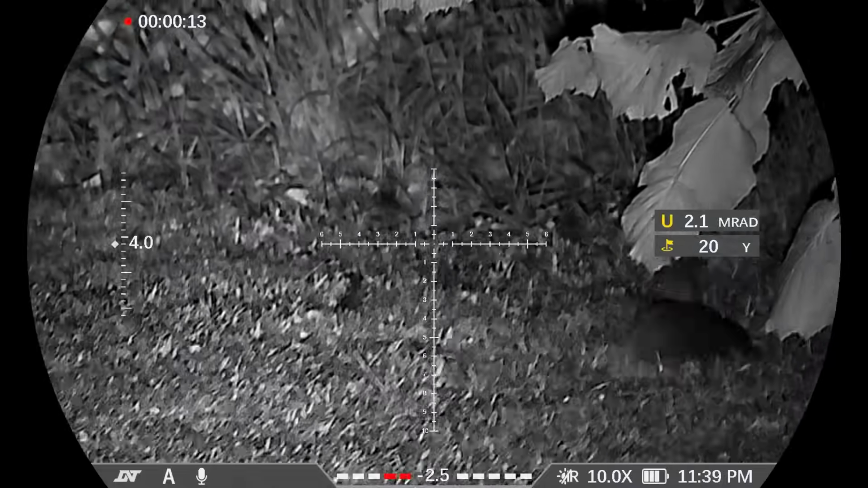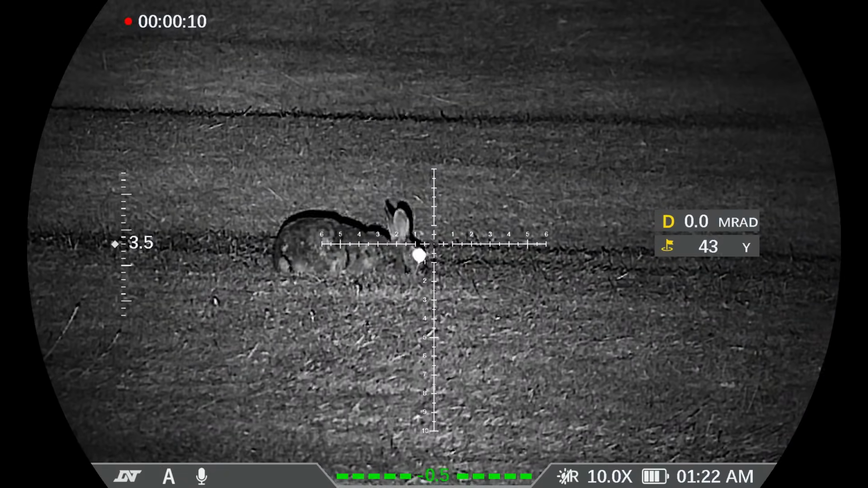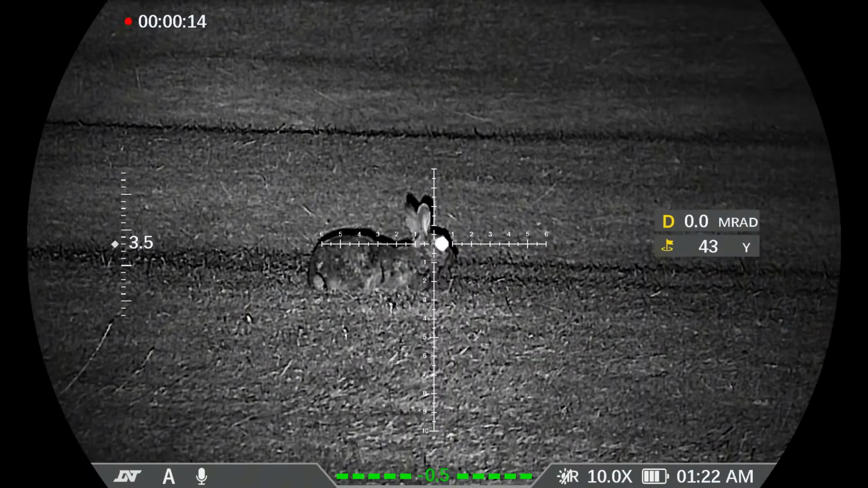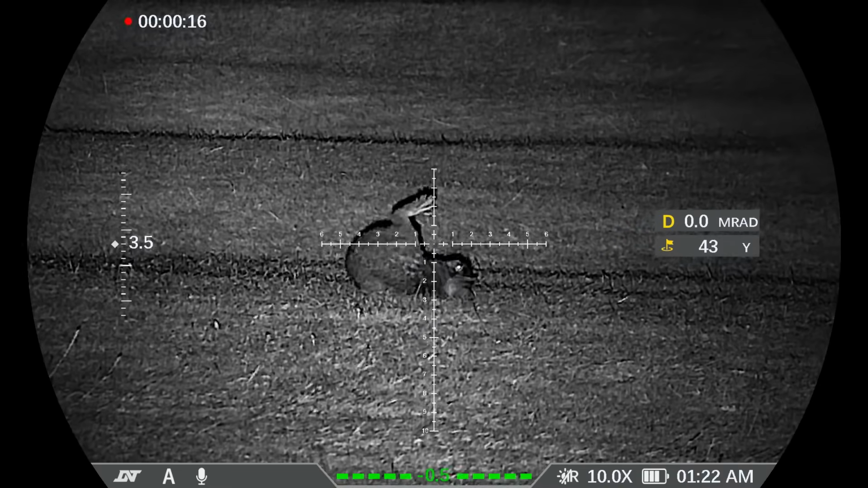Hello everyone, and welcome to another episode of Pontypool Pest Control. In today's video, we're back out on the rabbits again. But before we dive into the action, let's take a quick look at the kit I'll be using.